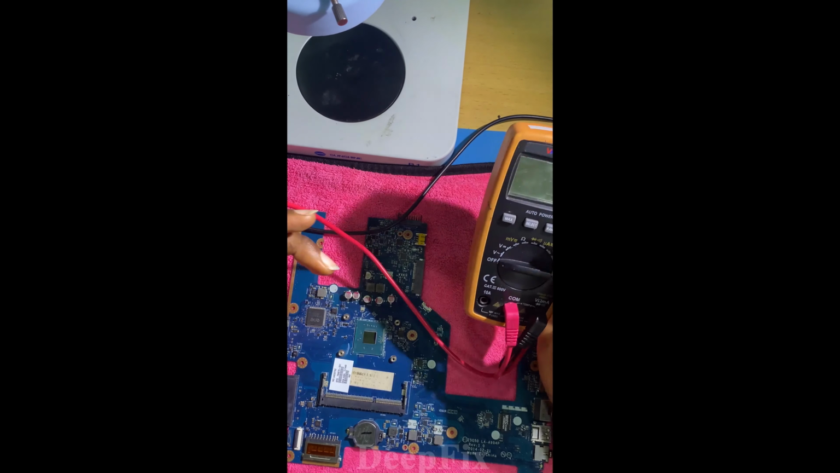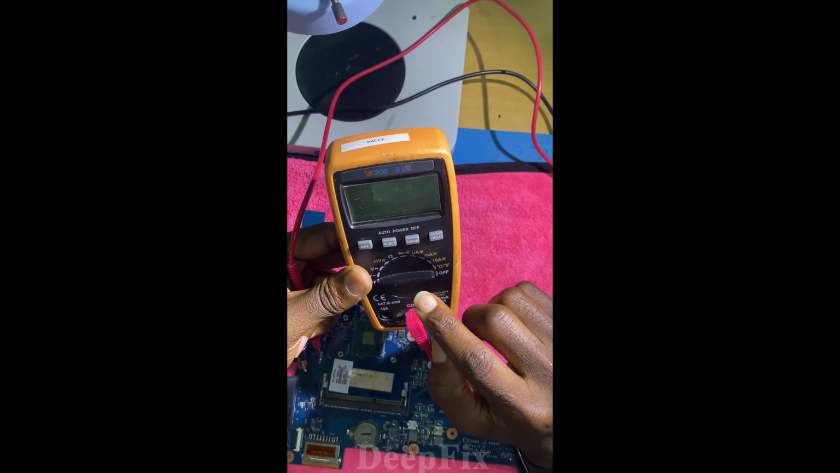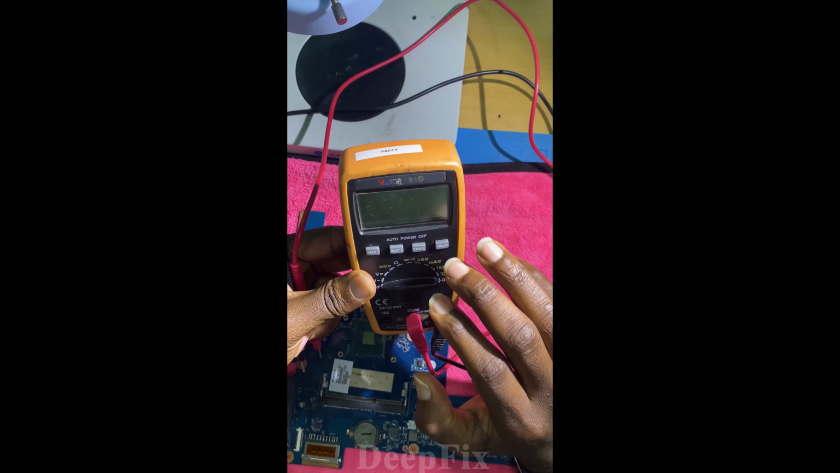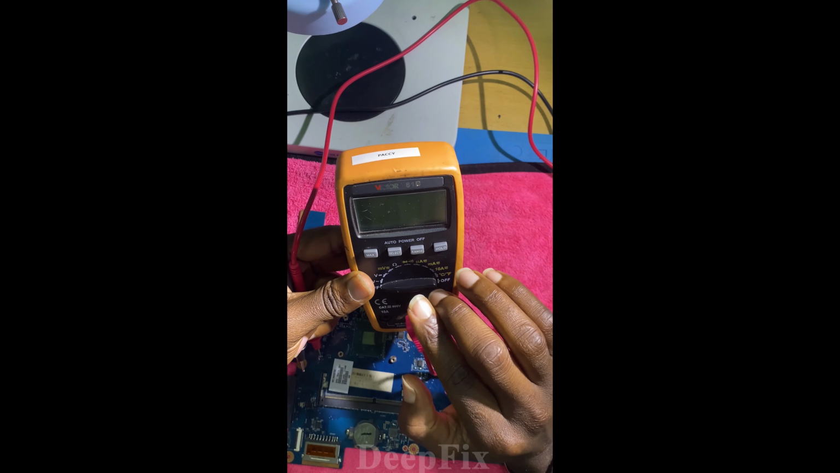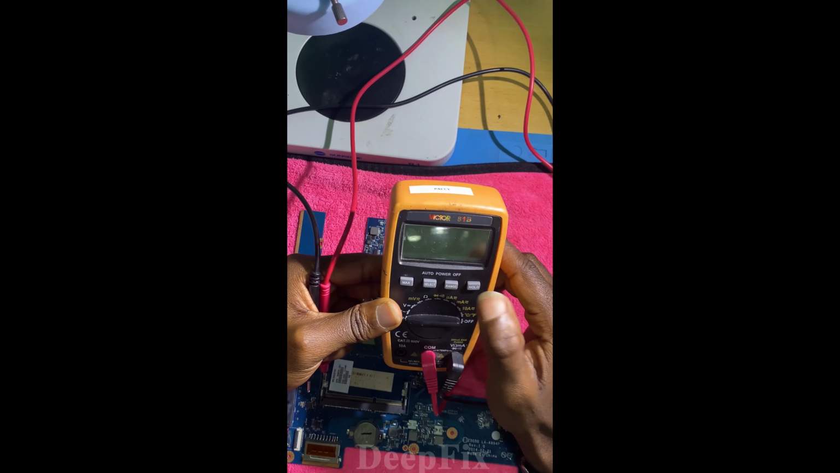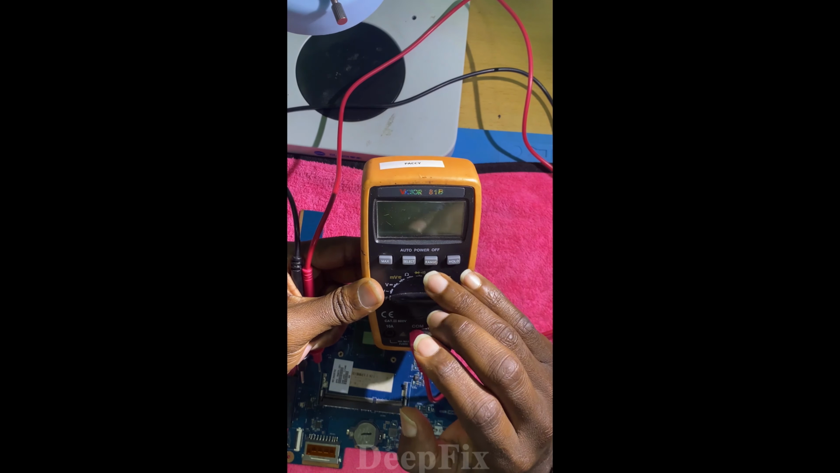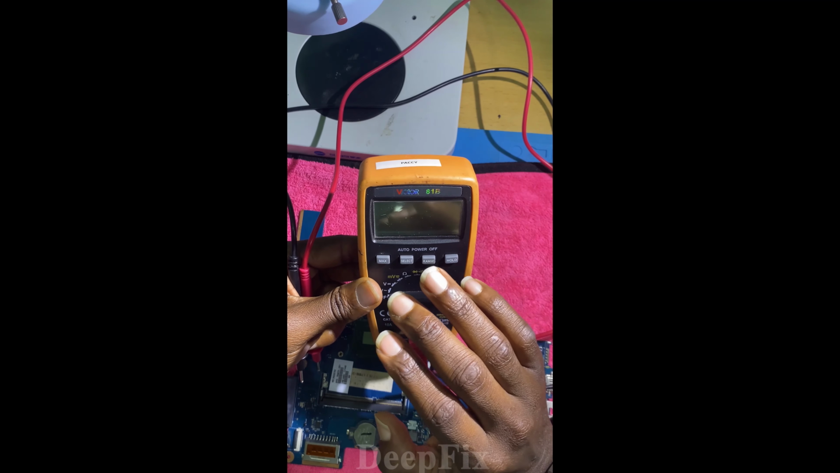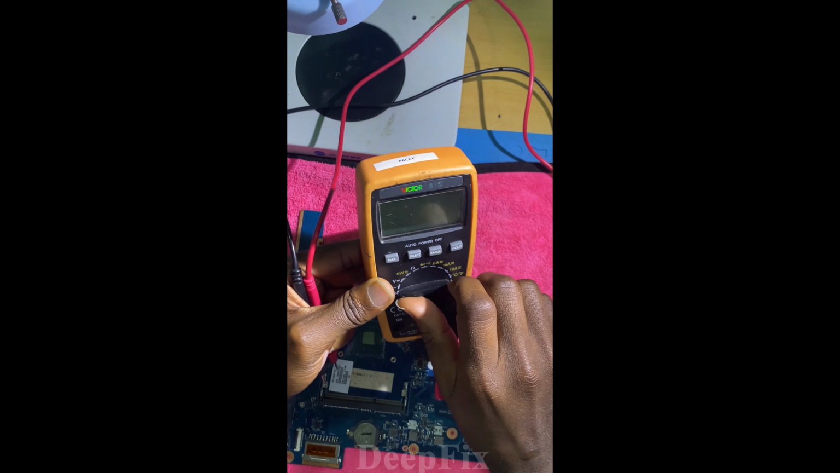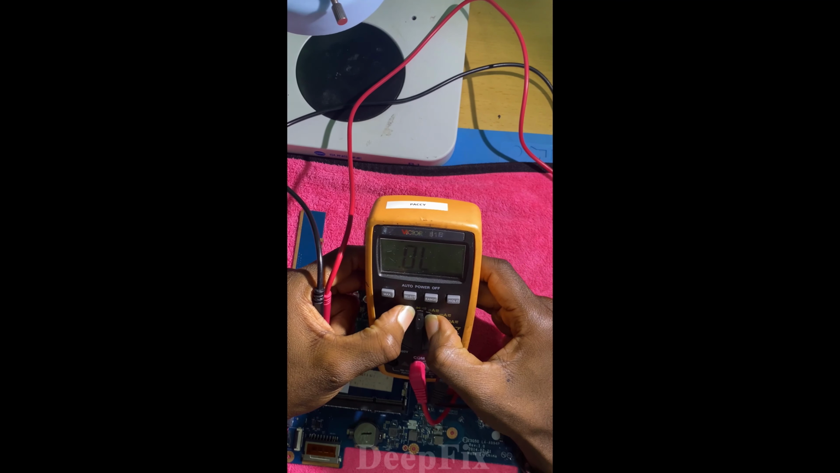So to measure a shorted component, we need to make sure our multimeter is set in continuity mode. When you say continuity mode, it is like a beeping mode. It's a mode which is designed to measure a shorted component. So I turn my multimeter to continuity mode.